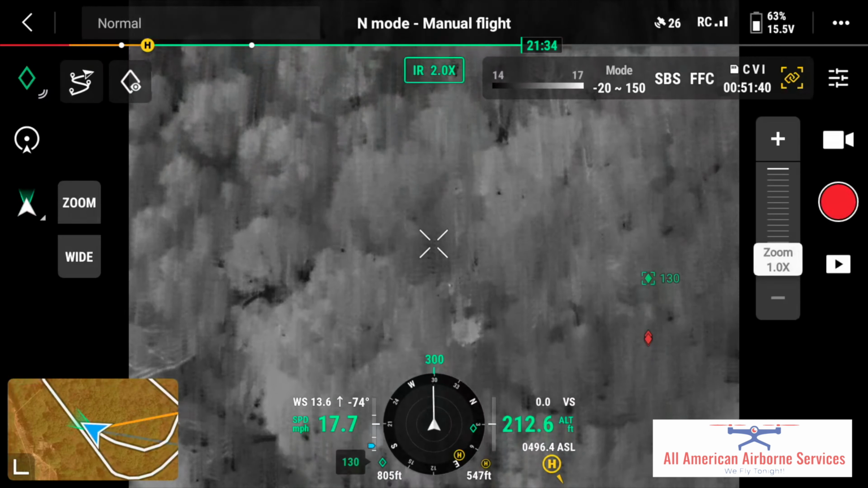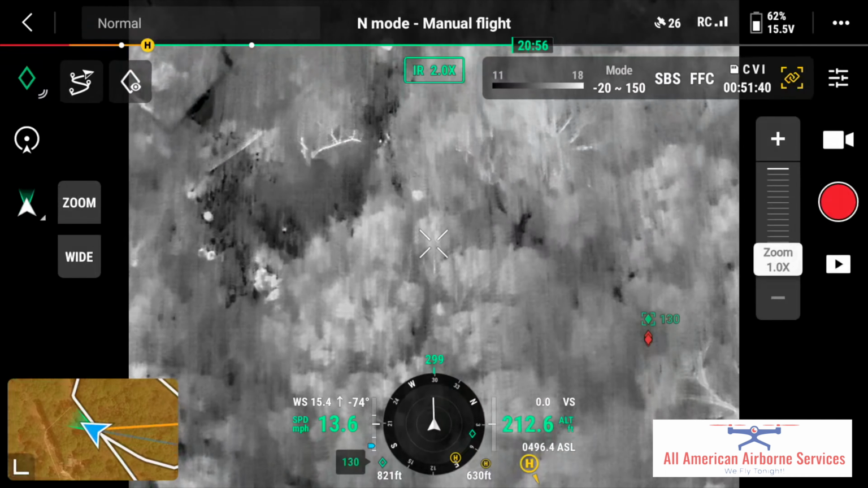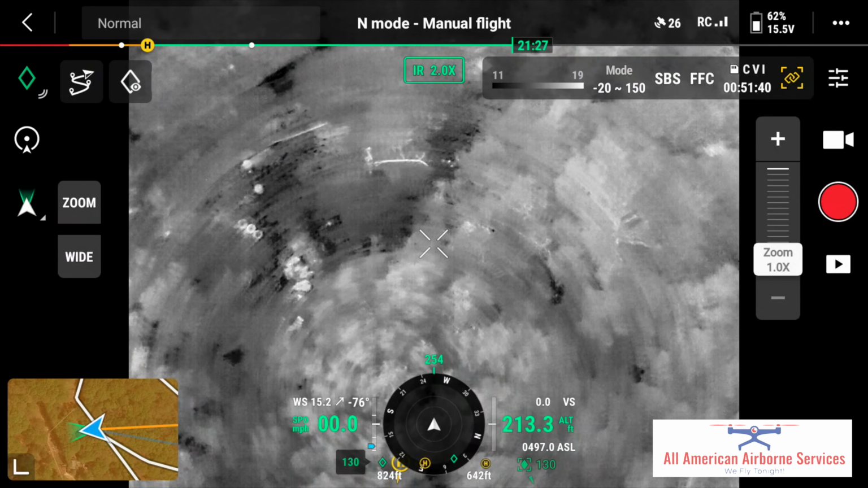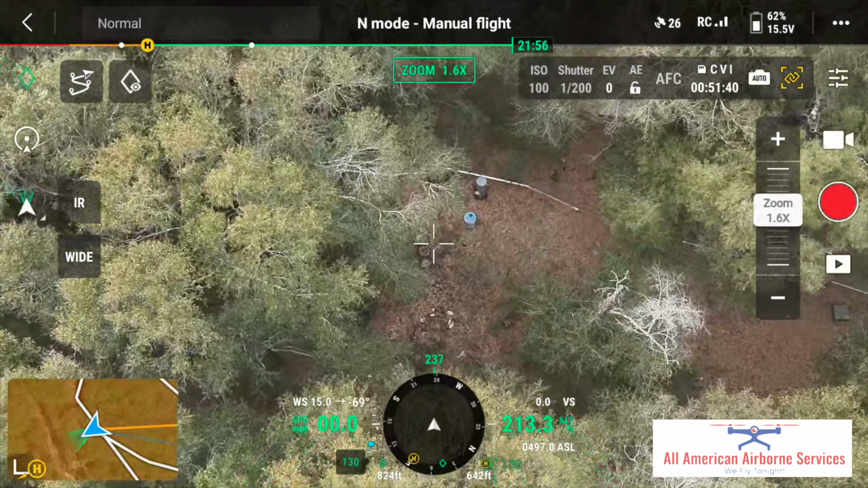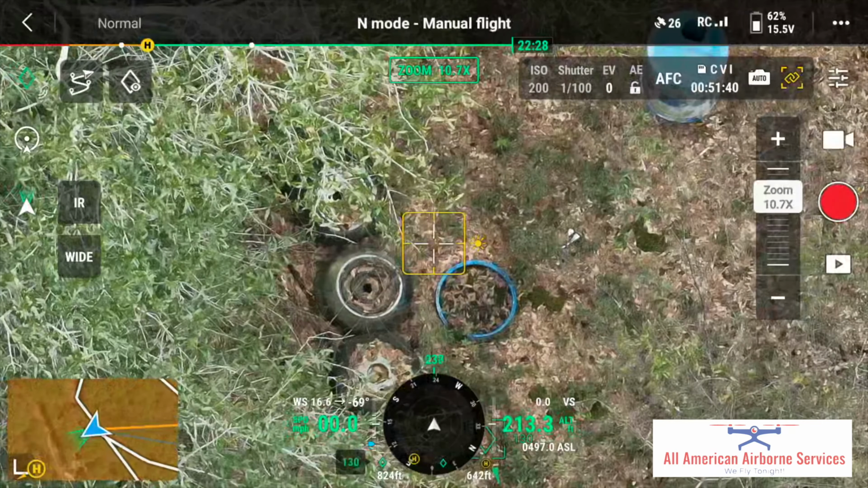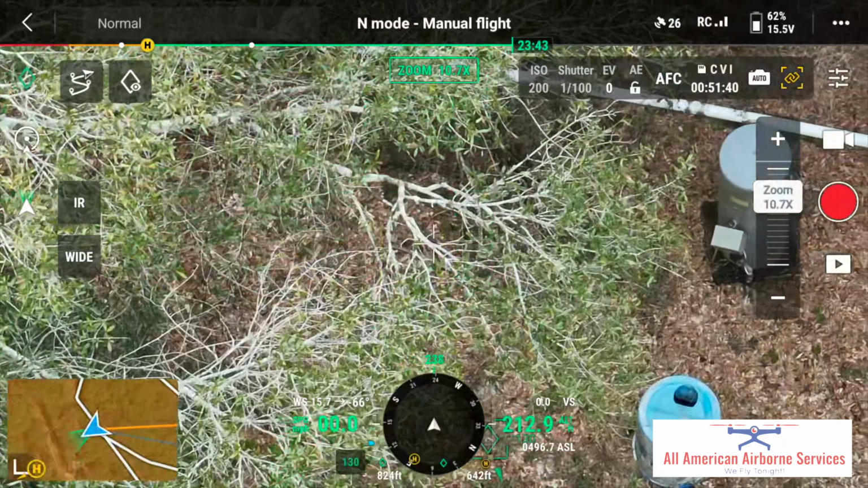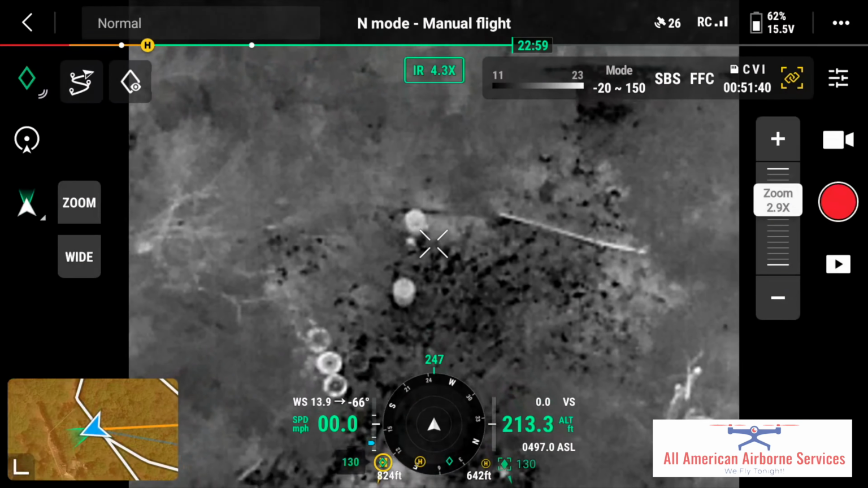Yeah, All American Adventures. What in the world is that stuff? That's somebody's house. Somebody's steel or something. Look at there. Oh, could it be some moonshine? Oh my goodness, and look at that.